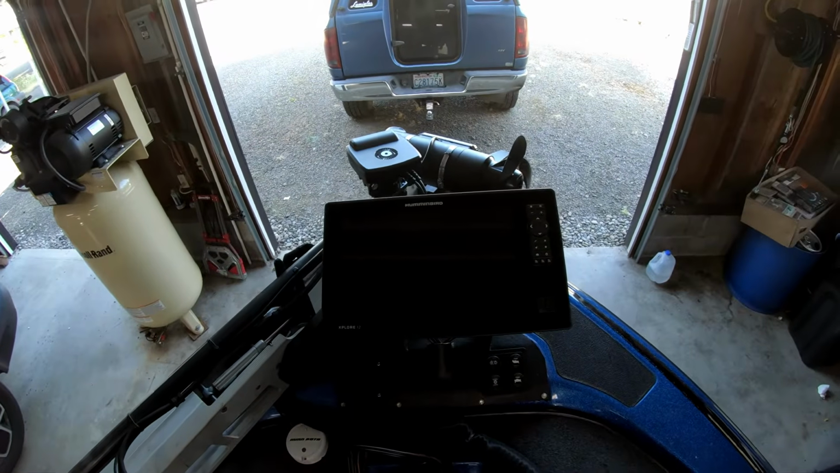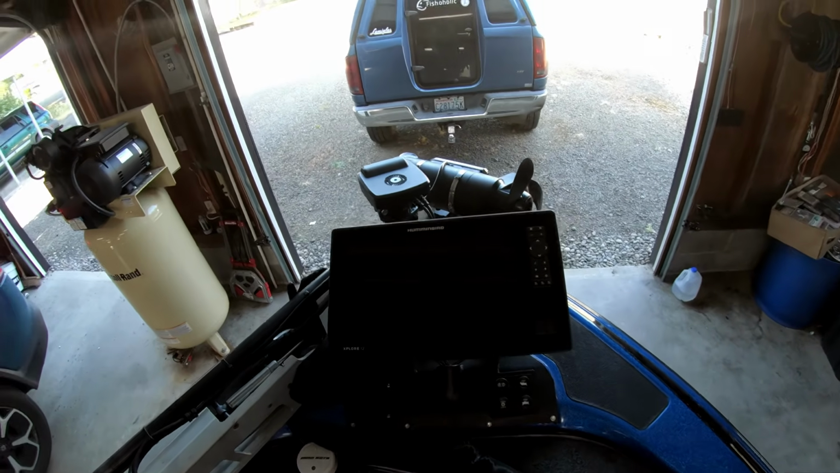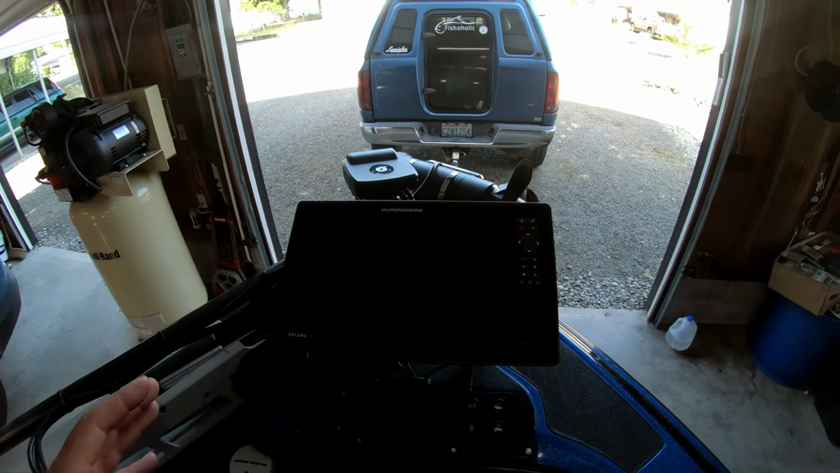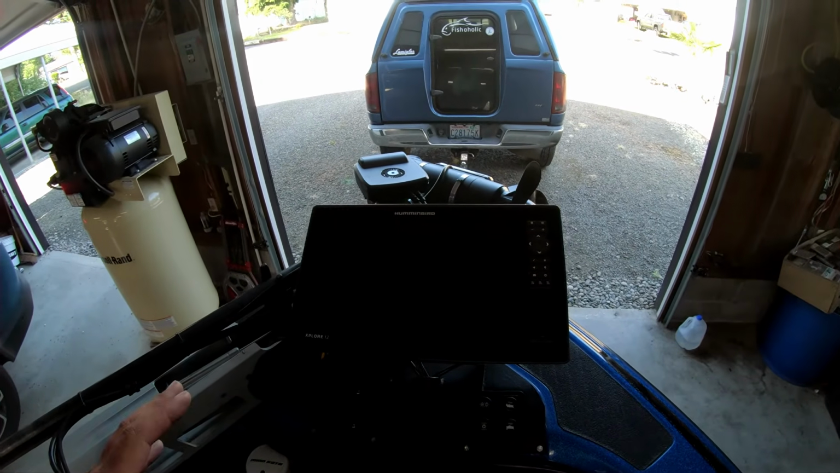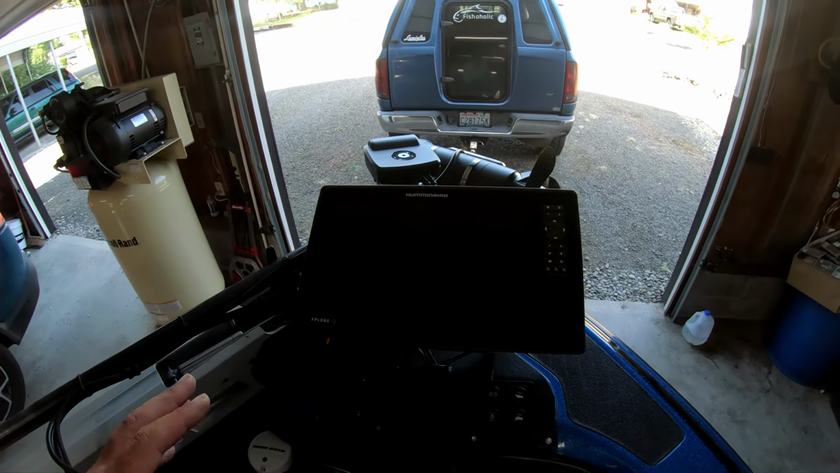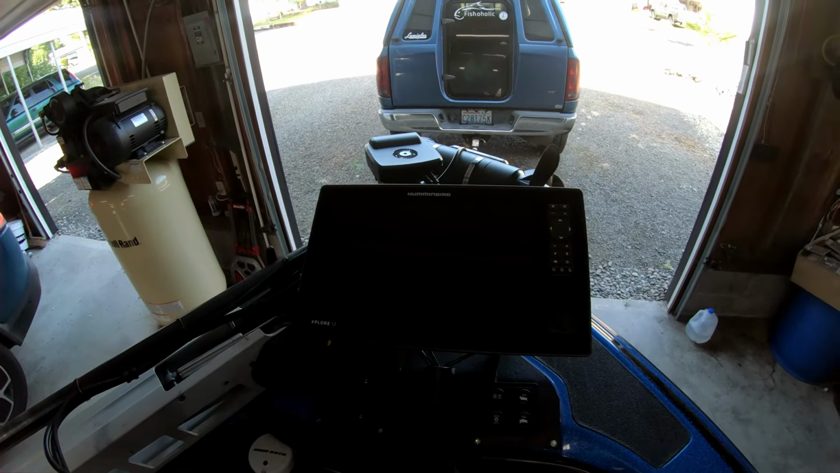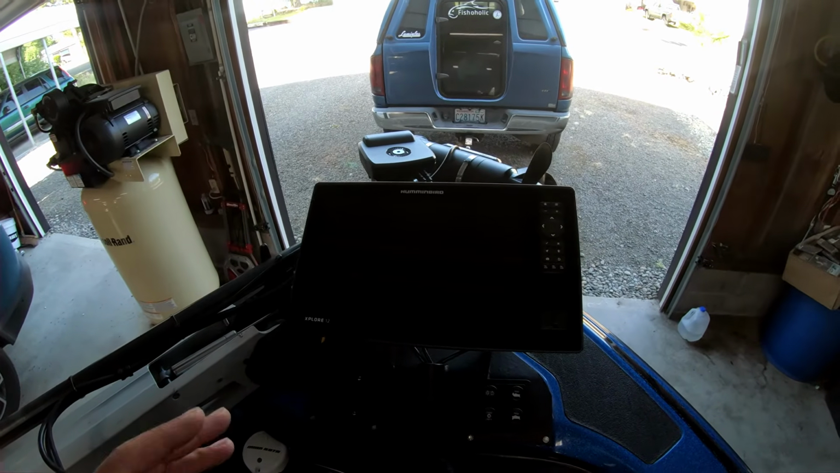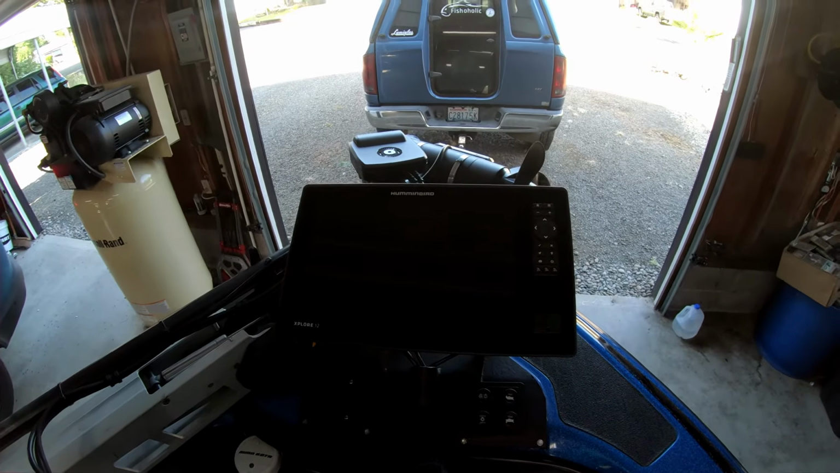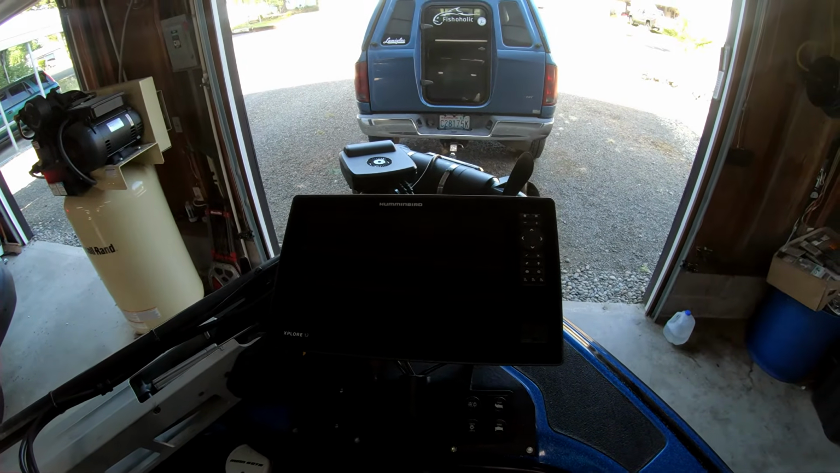So there it is. The screen, I love the screen. Very little glare, even with polarized glasses. I can see it really good, especially when I'm using Mega Live 2. It's clear as day. I don't really have an issue with the sun, so that's one awesome thing that I really like compared to the other units that I've used.